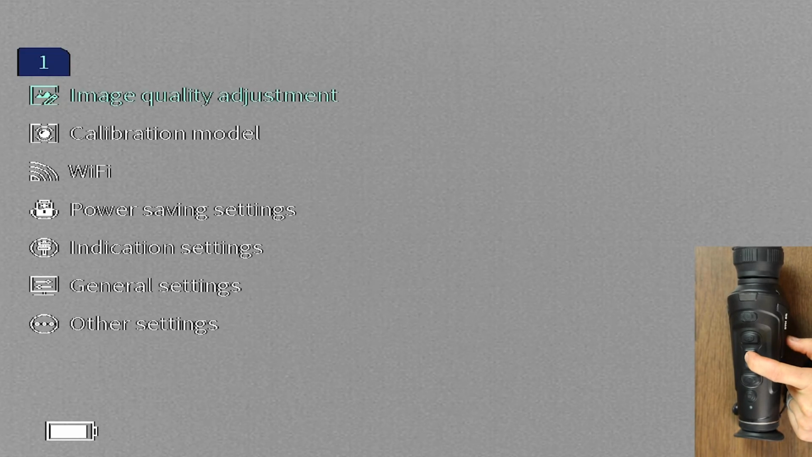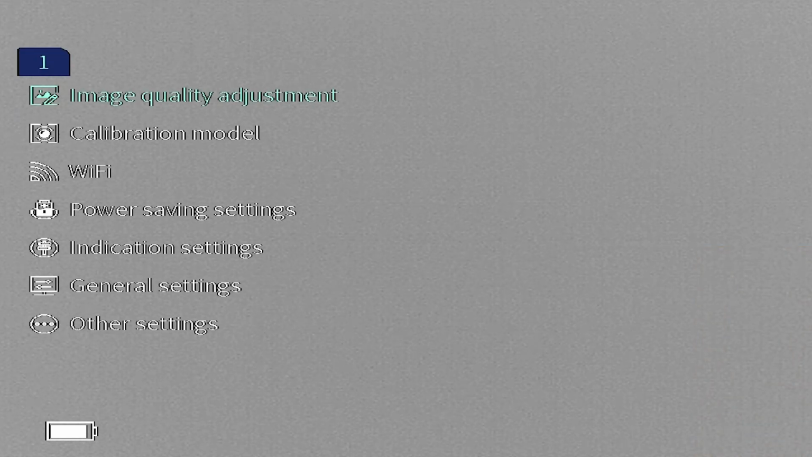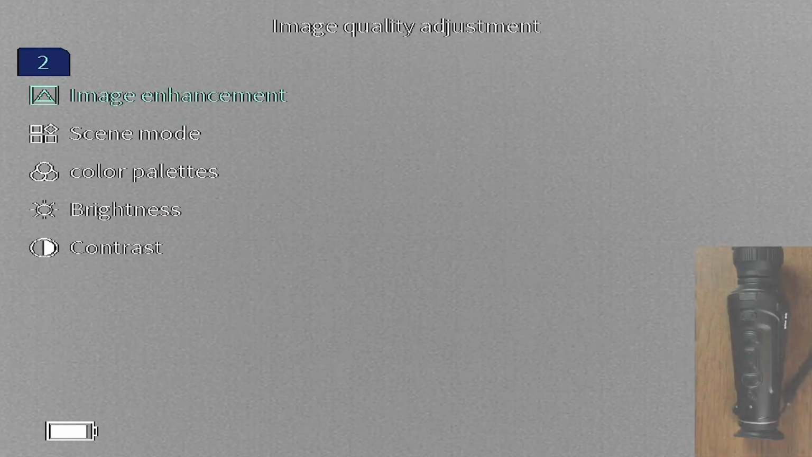To do that, we're going to press and hold the mode button. This menu is going to start with image quality adjustment, calibration model, Wi-Fi, and so on and so forth. We'll start with that image quality adjustment. So when we are in this menu, we'll do a quick press and release to go deeper.